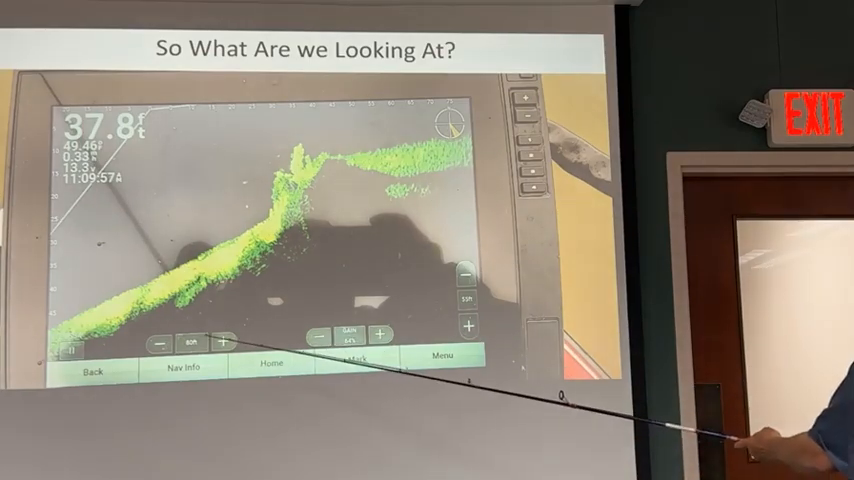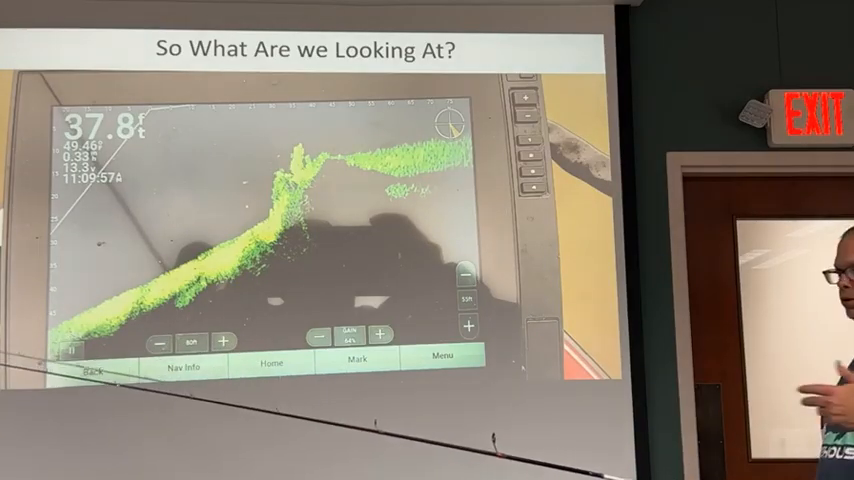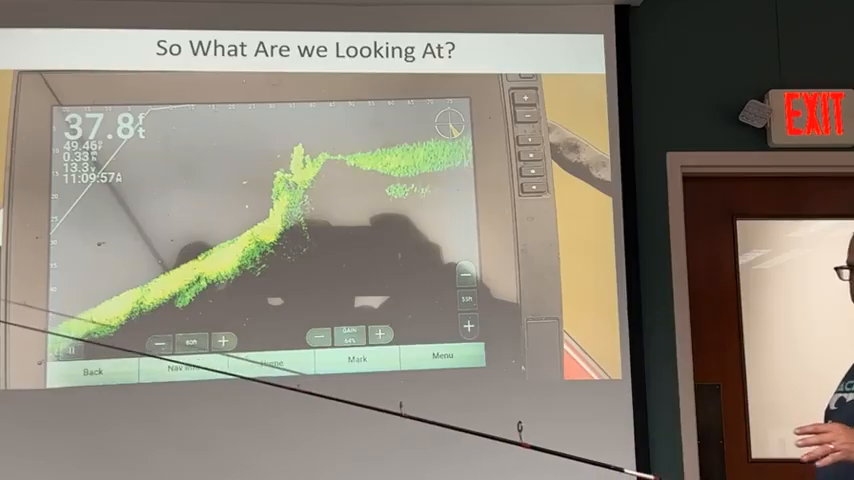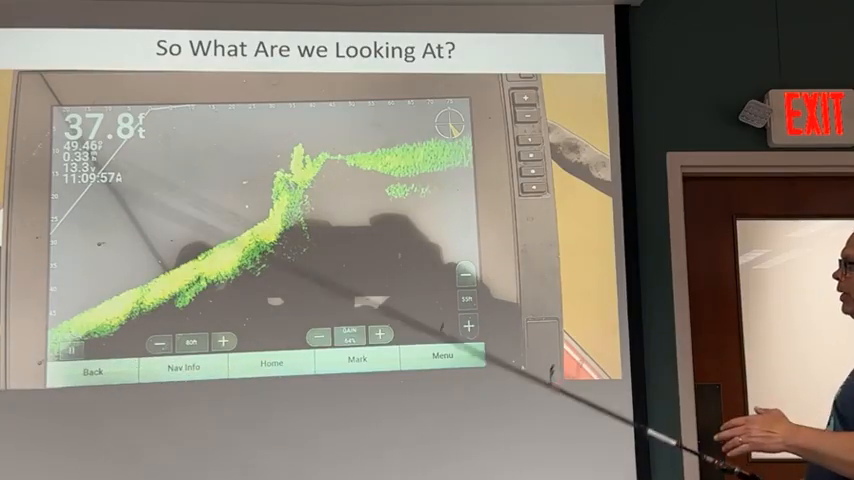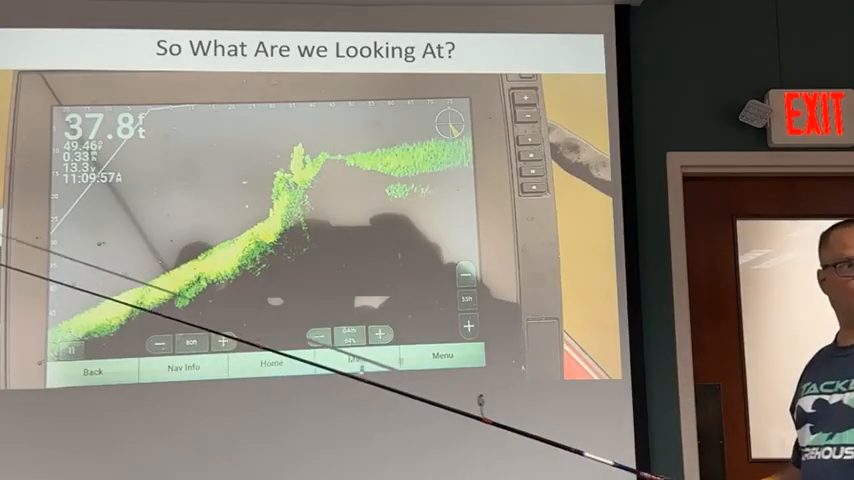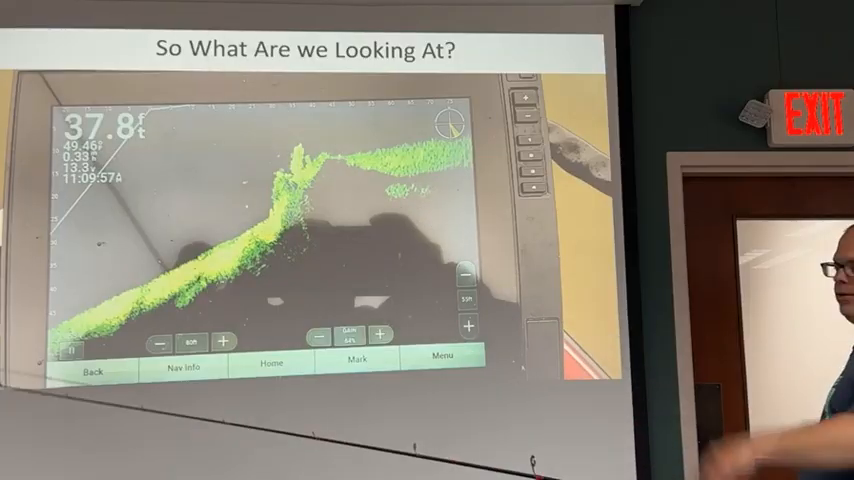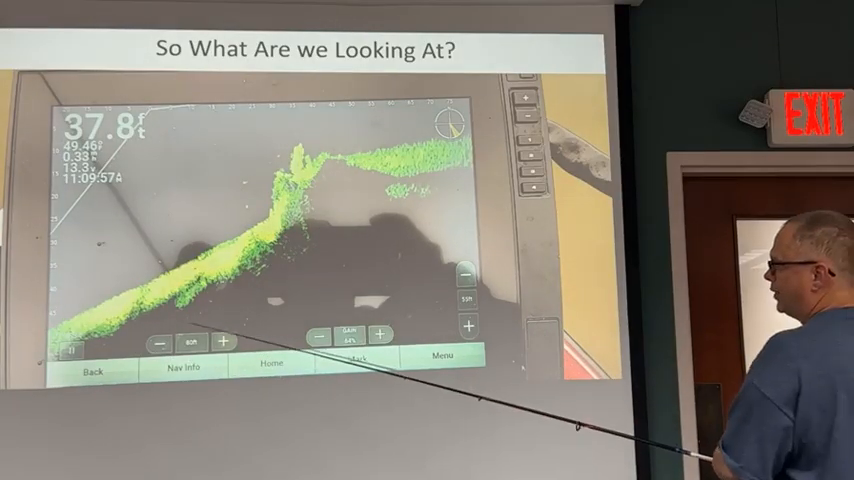I've got the hot buttons here. Livescope is not plug and play. Don't expect to just turn it on and go. Everything depends on the temperatures, the water conditions, clarity, how far you want to look. Everything changes constantly. So I have these hot buttons here.